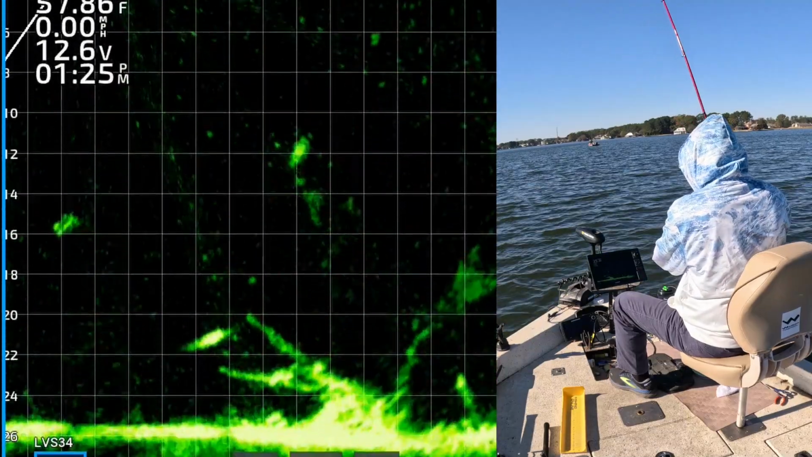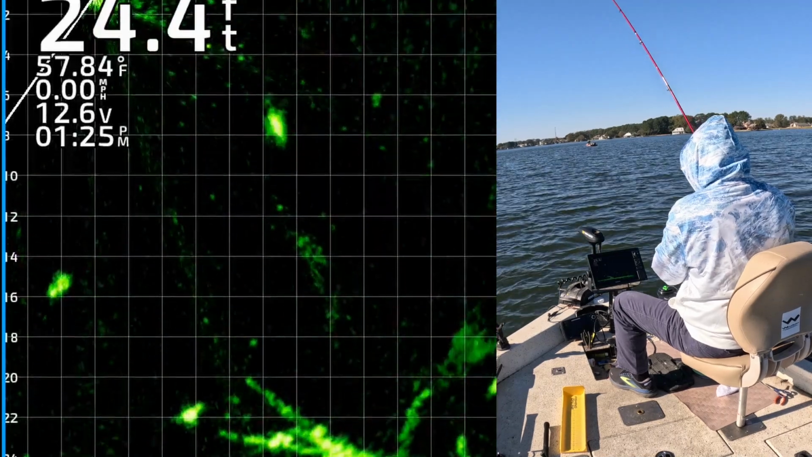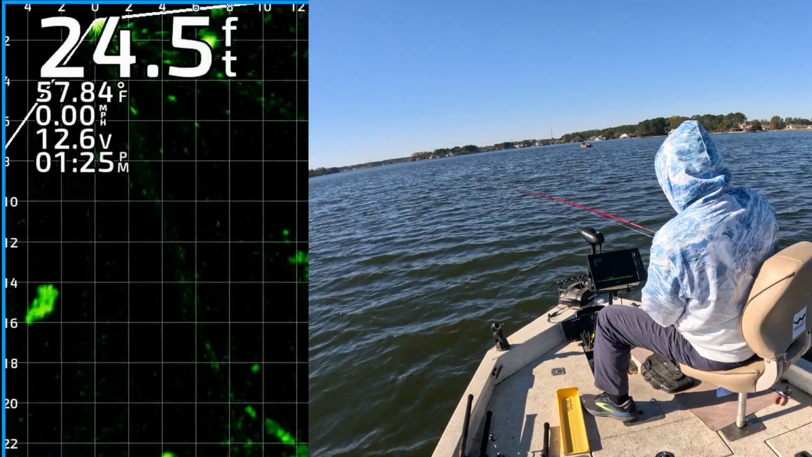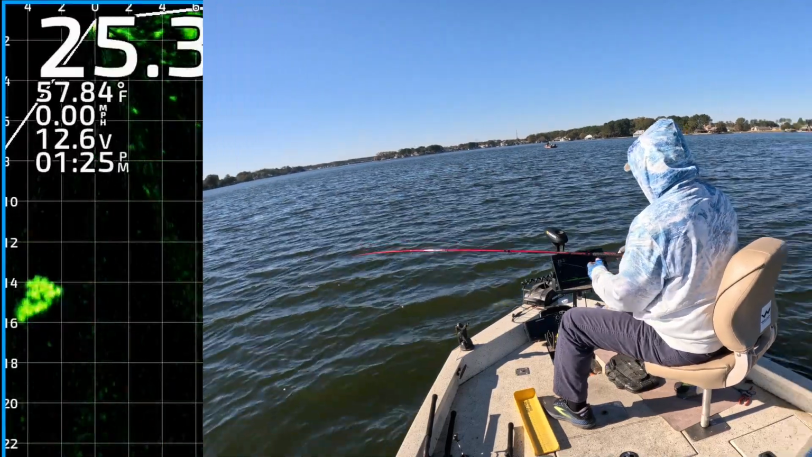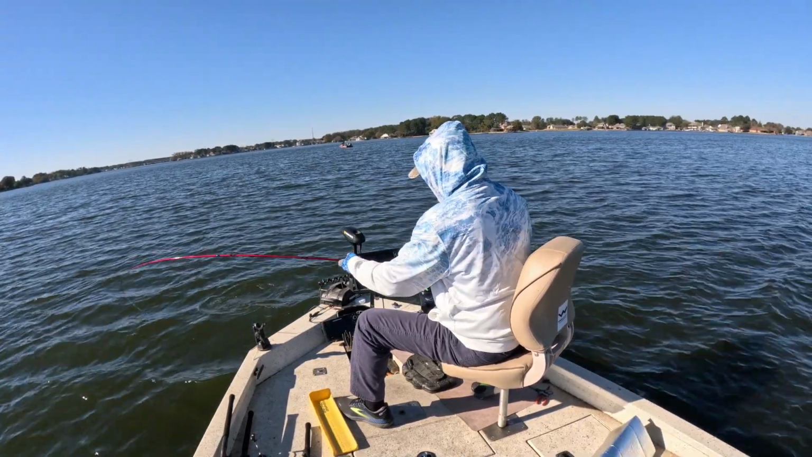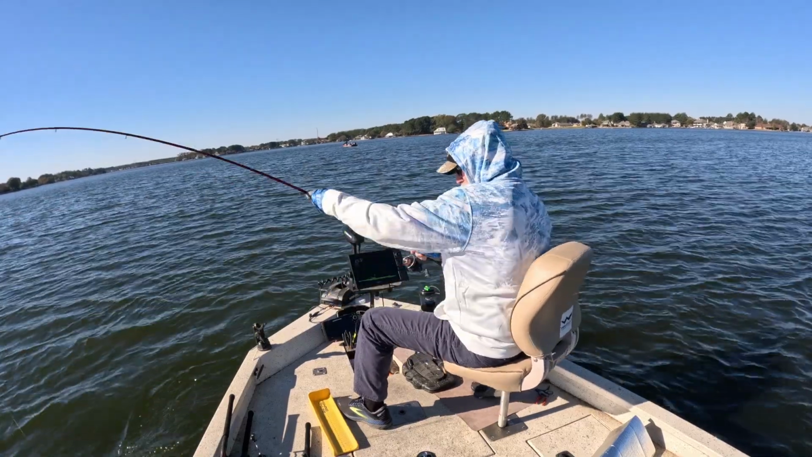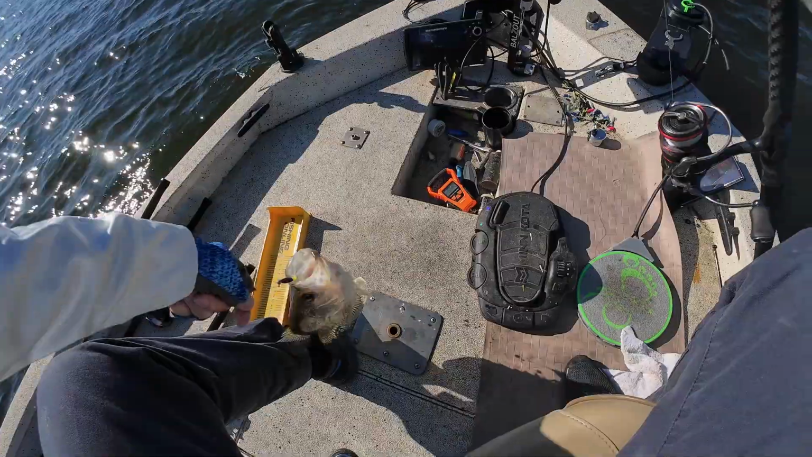Got him. Yeah, on the second or third cast. Yes. It's a good one, too. Oh, my goodness. Good Lord, have mercy. Get up here, dude. Oh, my goodness. I can barely boat flip.